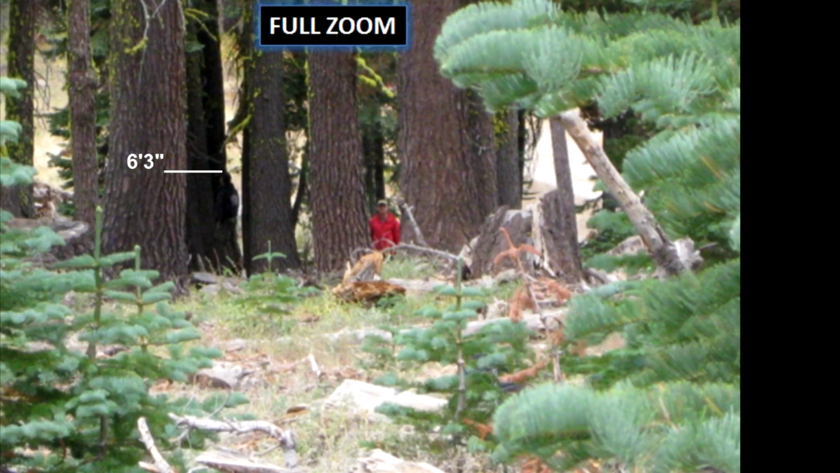Its speed of travel through the opening and the apparent step movement makes it pretty obvious to me that this is a bipedal subject. As far as the height of the subject, a recreation of the scene was conducted a few weeks later. A fellow field researcher, 6'3" Kip Morrill, filled in for the subject on the therm. In making a comparison between the reenactment and the actual footage, we can see that the original subject is about the same height as Kip.